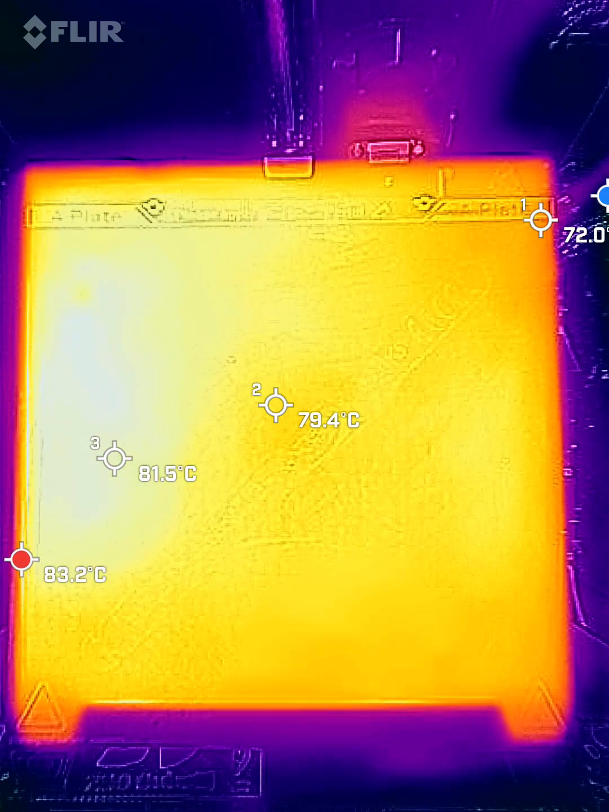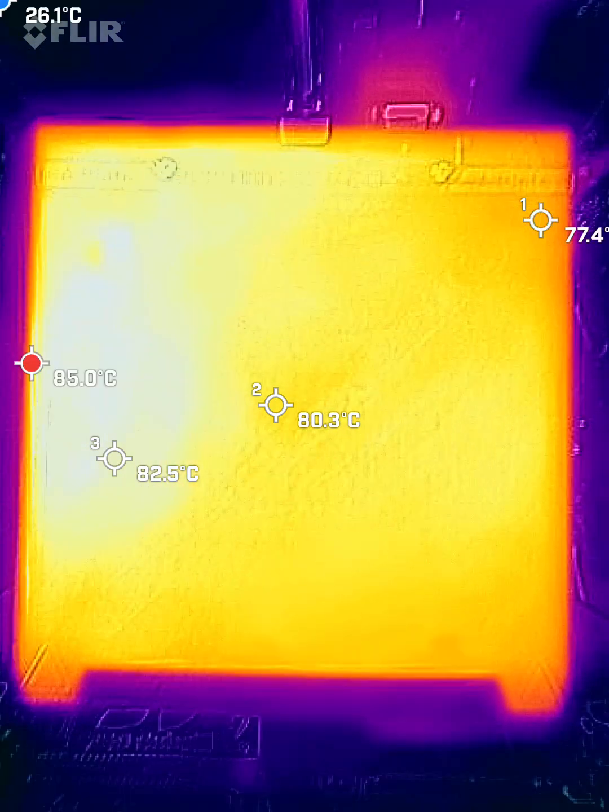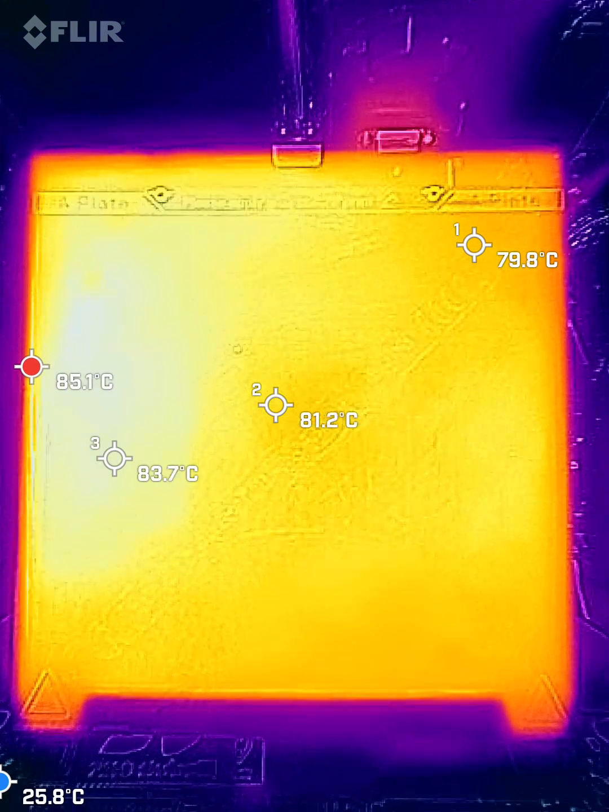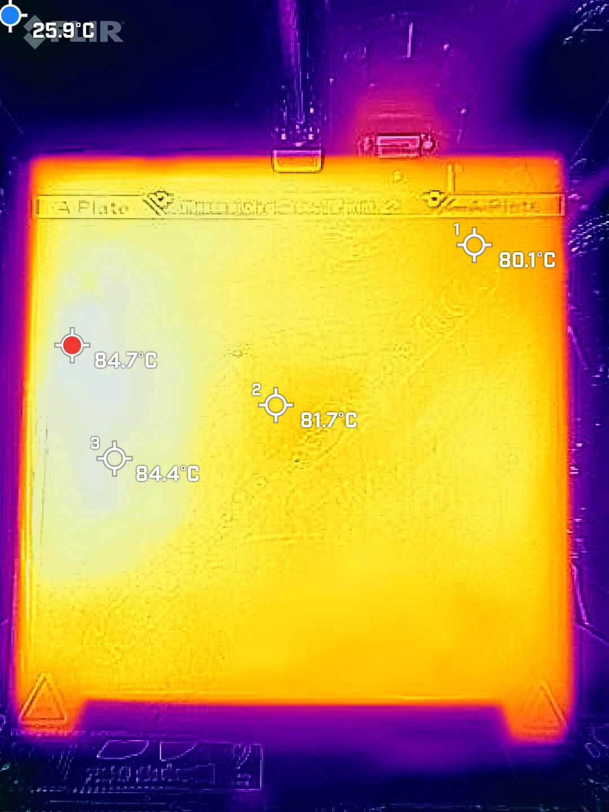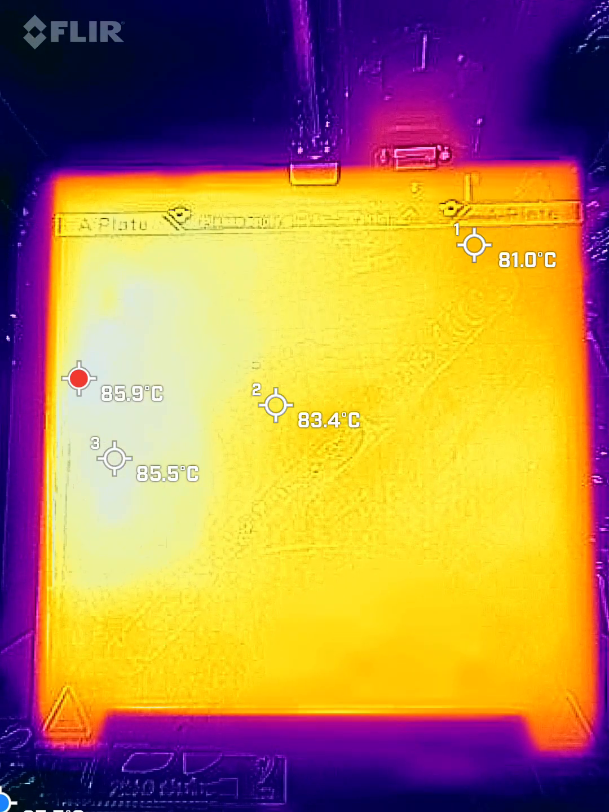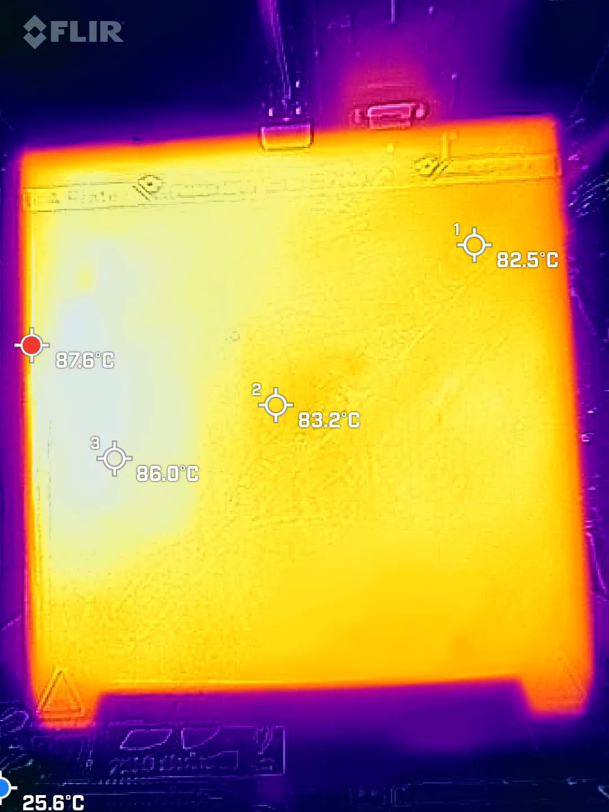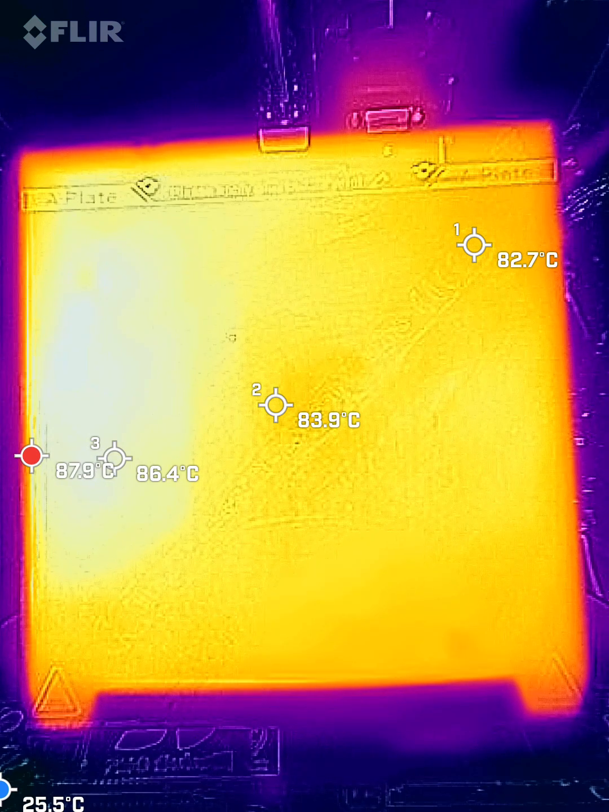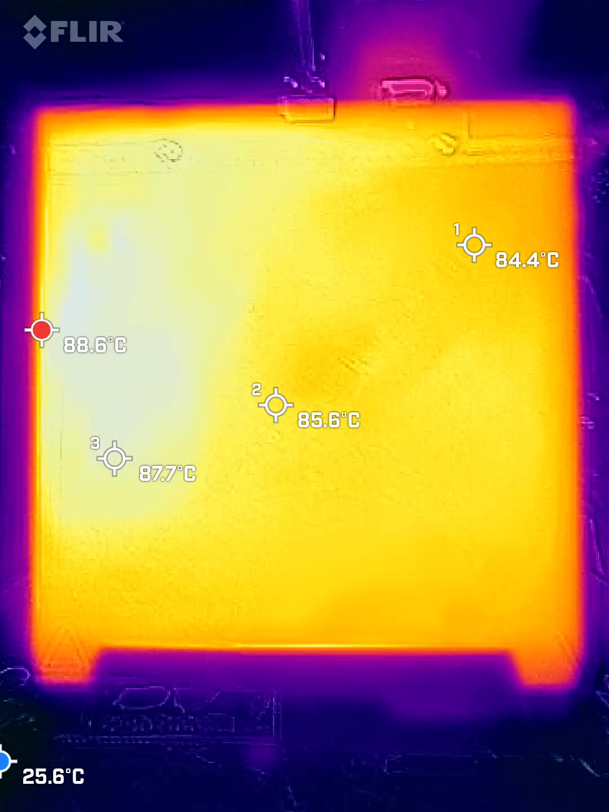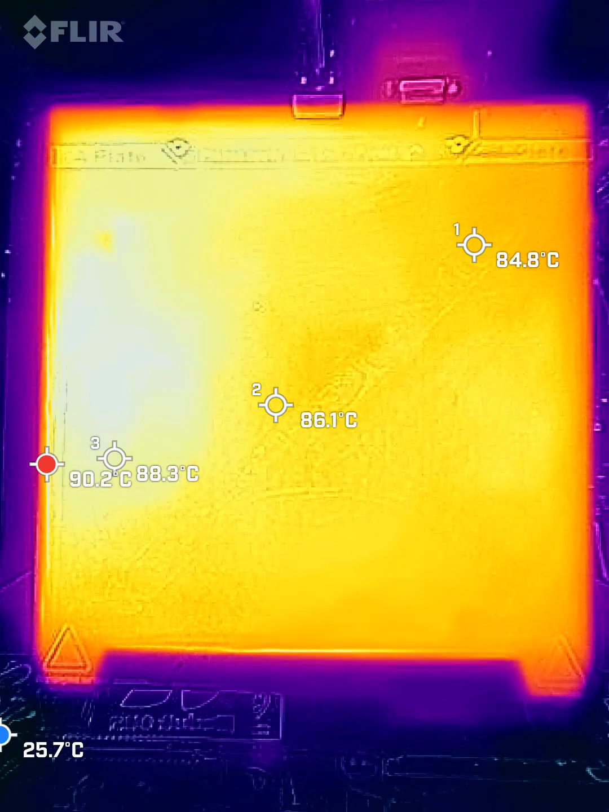So we're at 81. Oops. Oh, that's nice. I can't see the number. 79 to 80. 85 in a second. 85 and 81. Alright, 4 degrees difference from that hot spot to the far right corner. But again, I expect that's going to equalize. That's interesting that that left side is so much warmer. I mean, it's not that much warmer. It's a few degrees. But it's definitely obvious here.